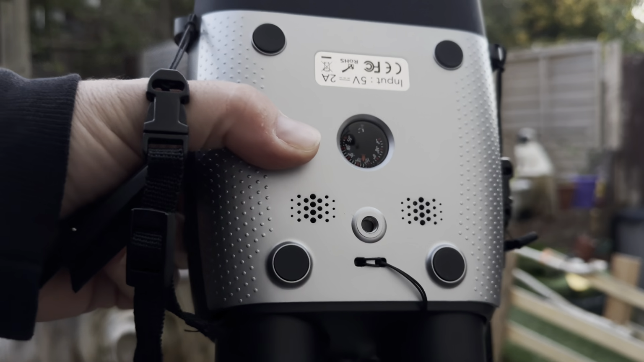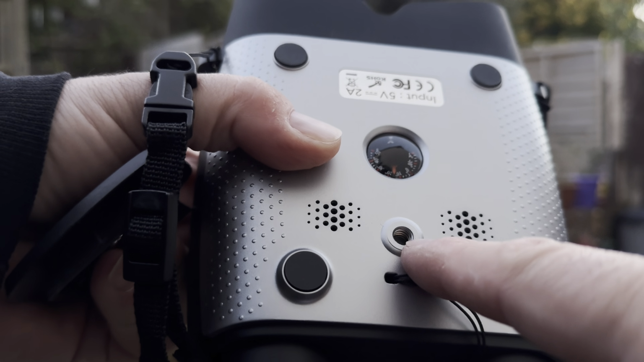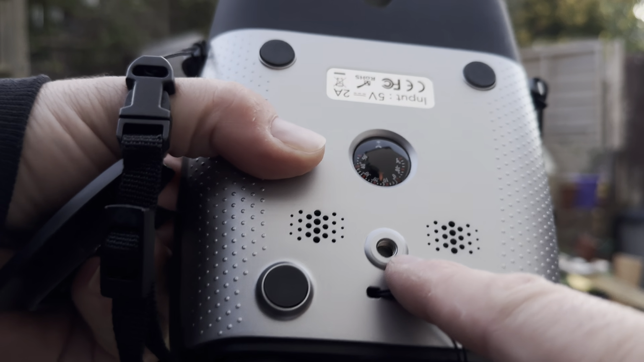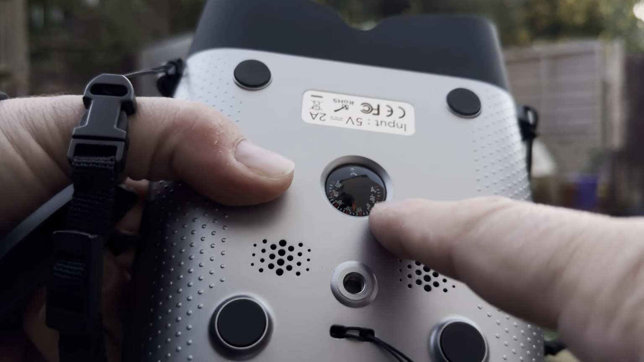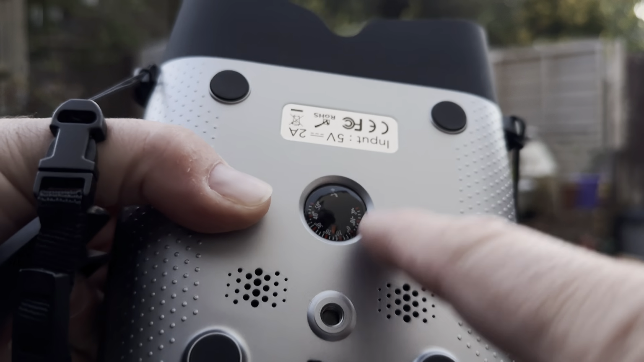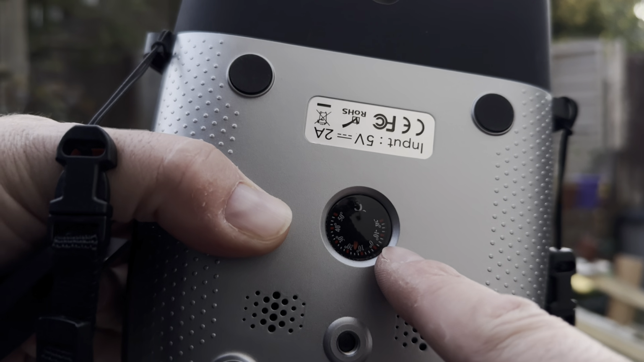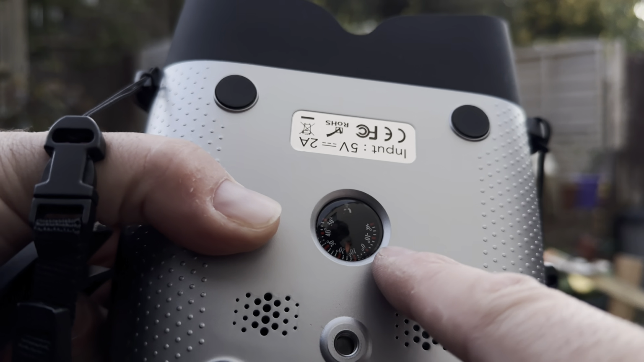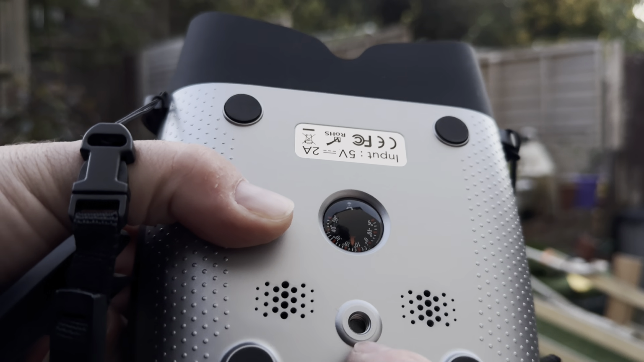So before I get on the bottom of it, you also have a screw port for a tripod adapter and a thermometer here on the bottom. So I'm assuming the code has to play with this. Otherwise, why wouldn't they put a compass? But yeah, you have a little temperature gauge there and a tripod screw.